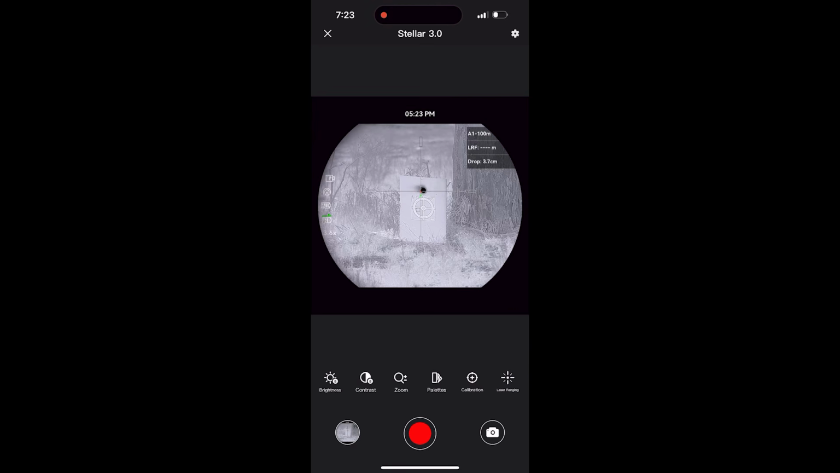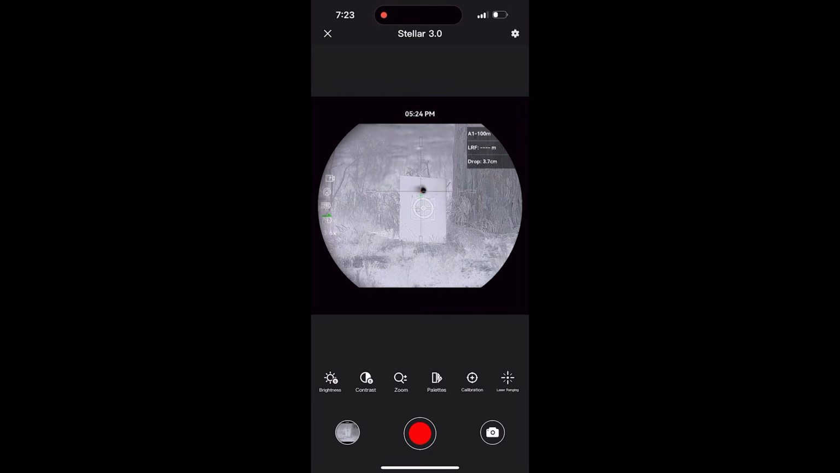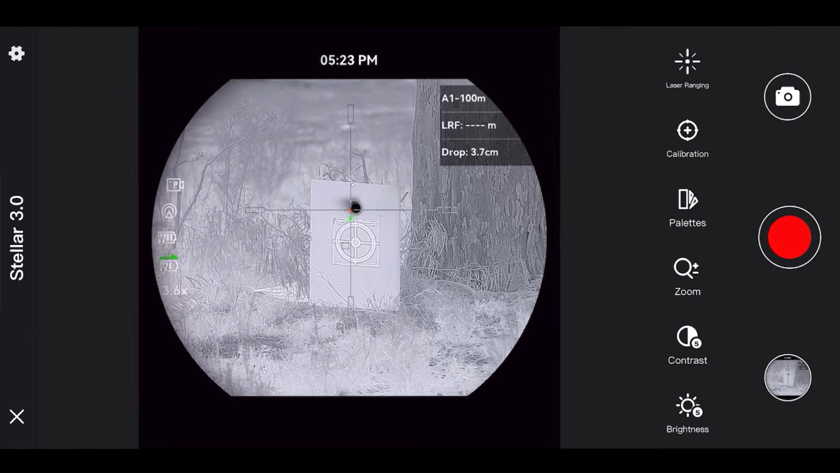Up in the top right hand corner, you'll see a cog icon. If you hit that, it'll bring up some basic settings, and for example, if we wanted audio, we could do that. And if we turn audio on, it'll actually play the audio that the scope is hearing back through to the phone. So you may or may not want that. And that's pretty much it.